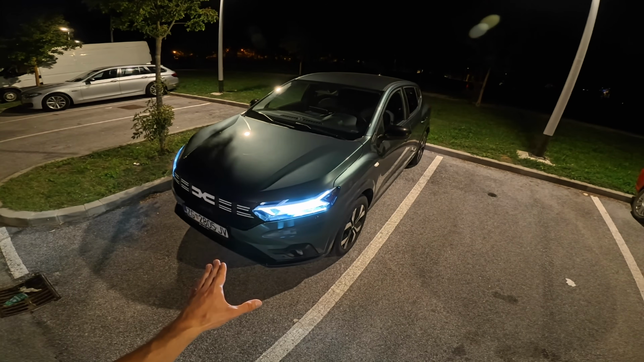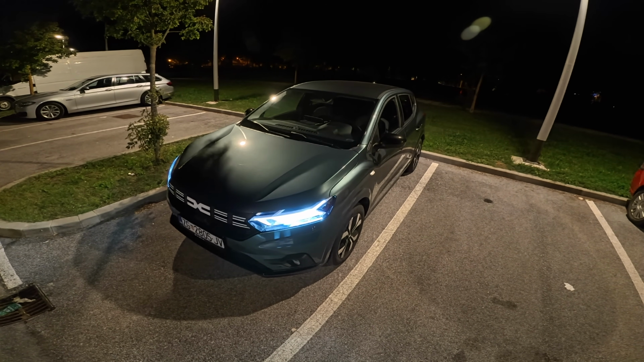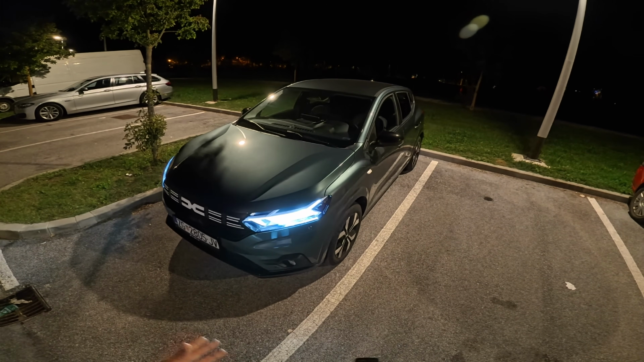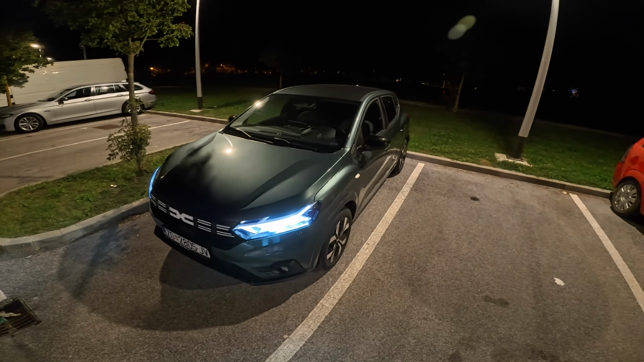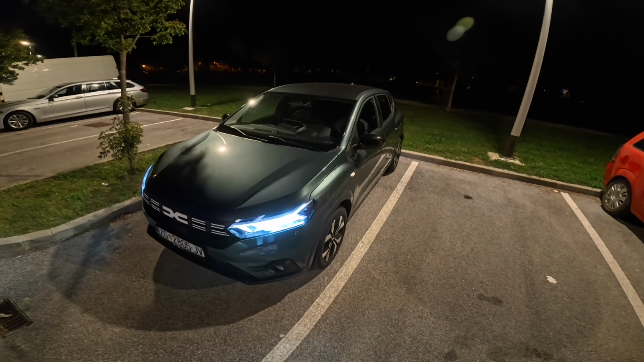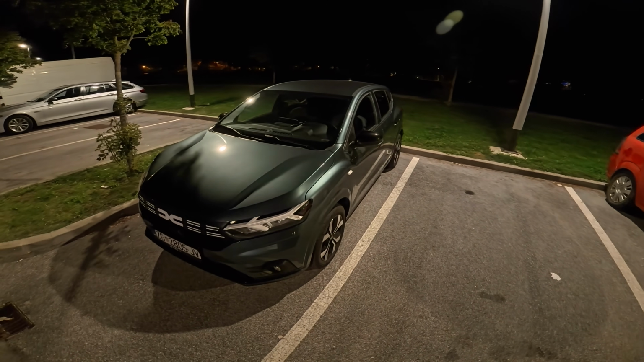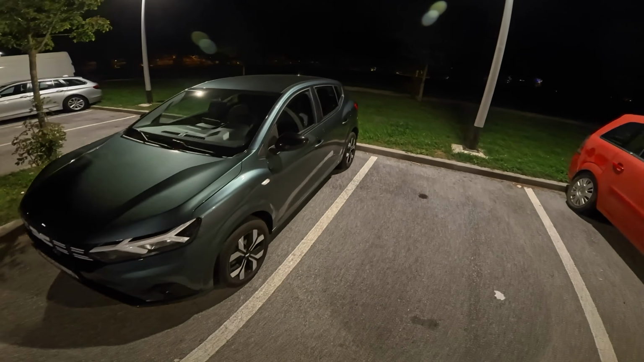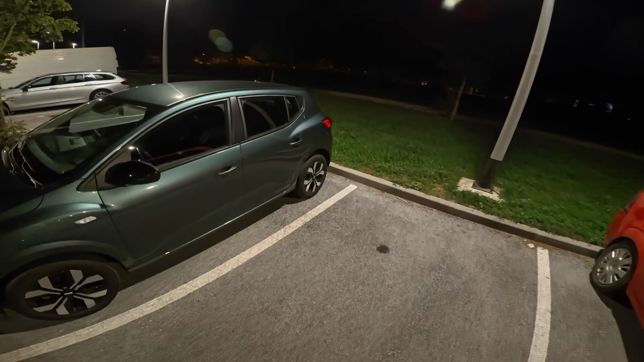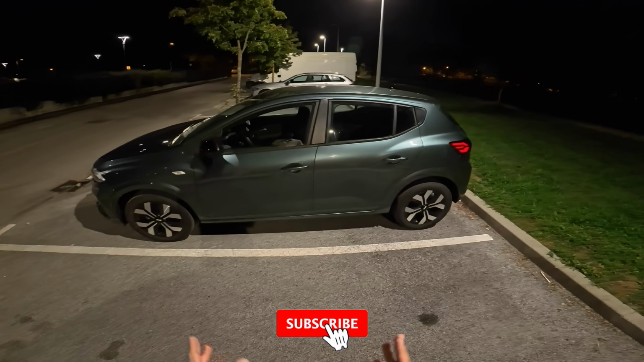We're going to check the performance with my new action camera. It's the Insta360 Ace Pro. It has a larger sensor, so it allows more light to come into the camera for better night point of view driving videos. And I have a separate external Rode mic attached, so for better sound as well, so you can hear how this car is on the road better.